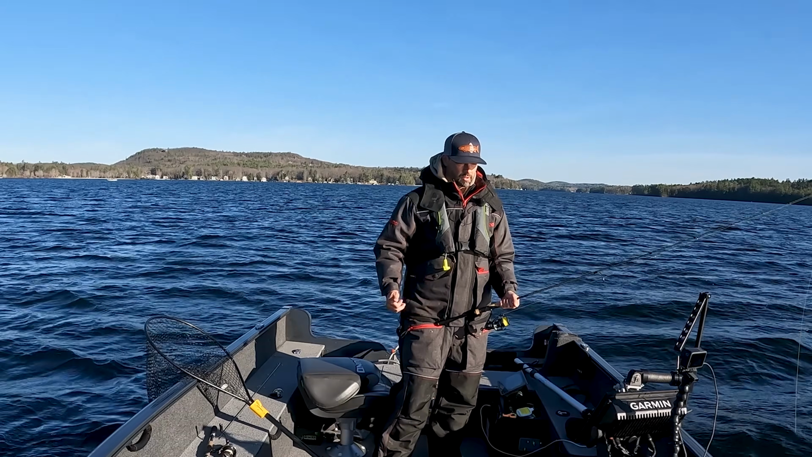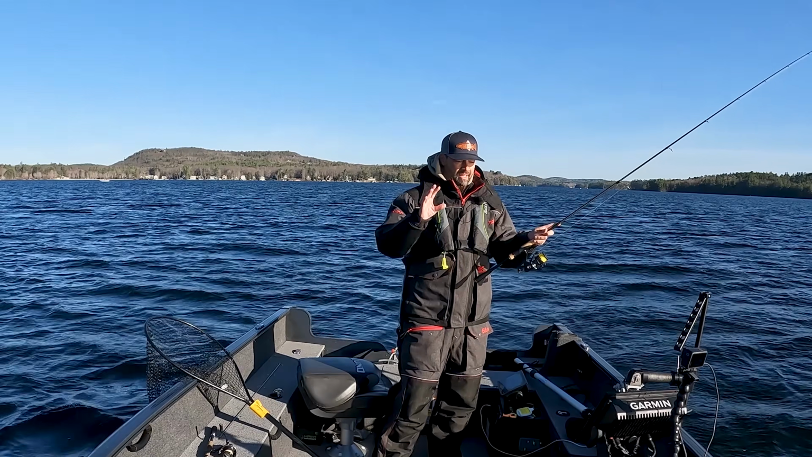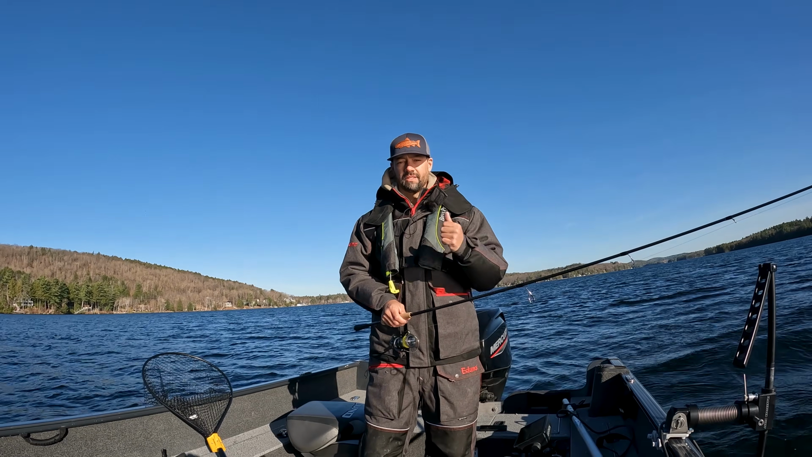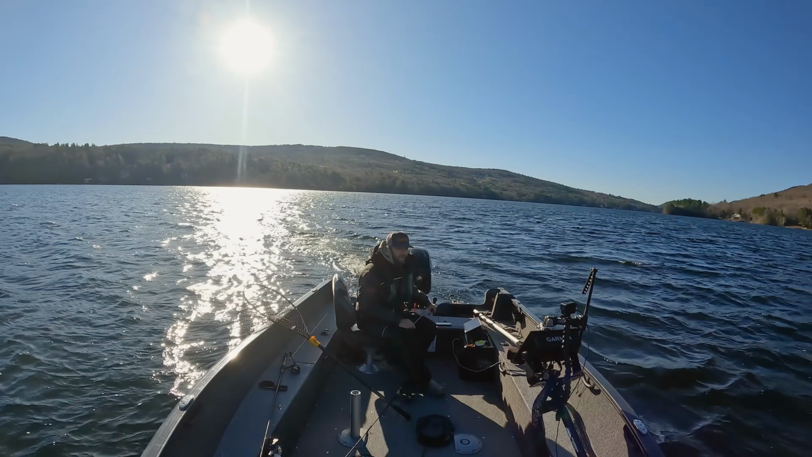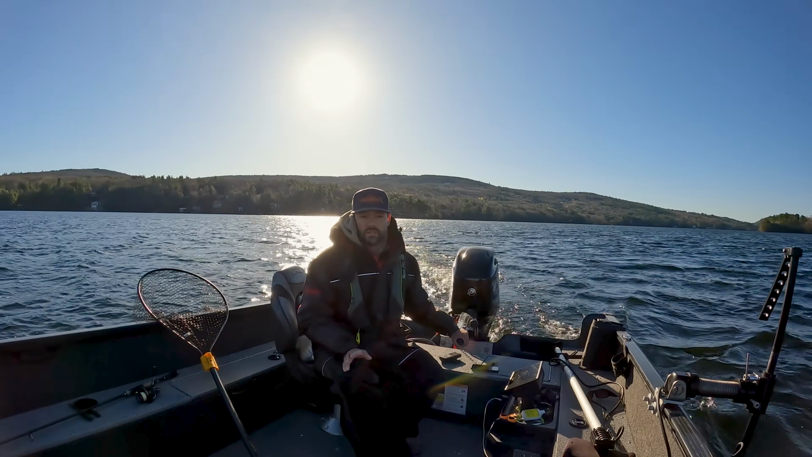The smelt won't always be pushed up, and they actually spawn at night. So you want to be around when they're doing their spawning thing, because that's where the Lakers and rainbows and all the other species will be doing their thing, eating smelt. So I'm actually gonna head downwind here, and I'm gonna spin around and show you guys what to look for on 2D.